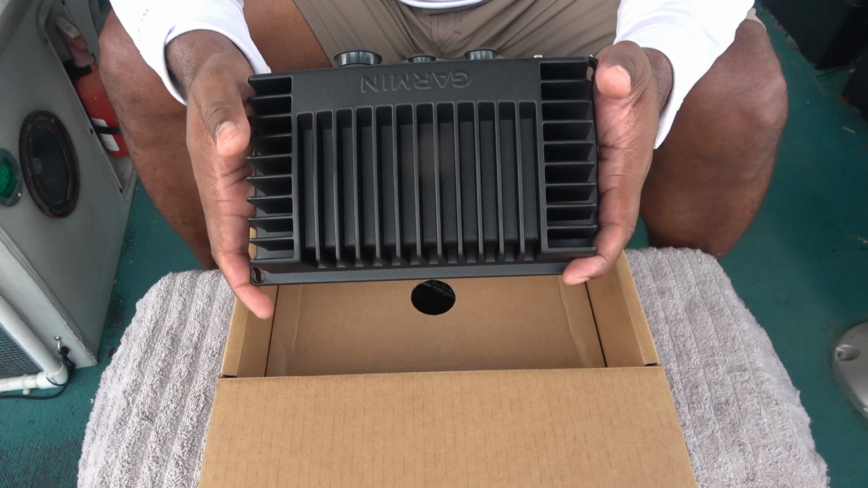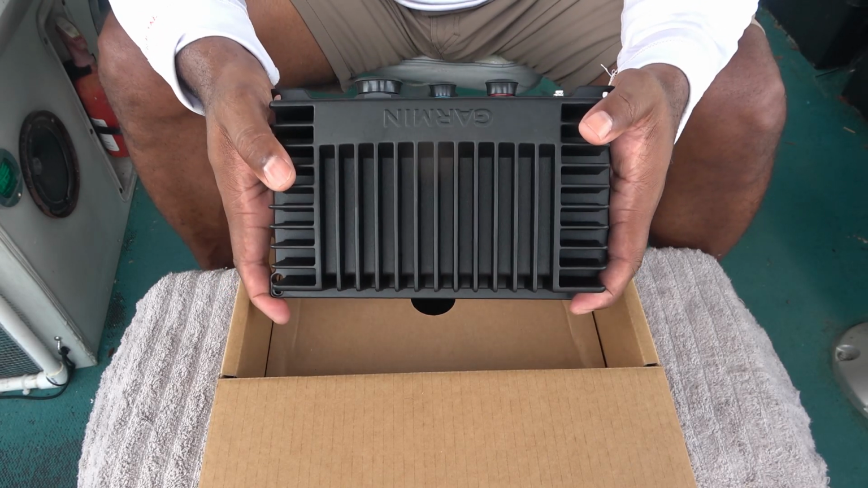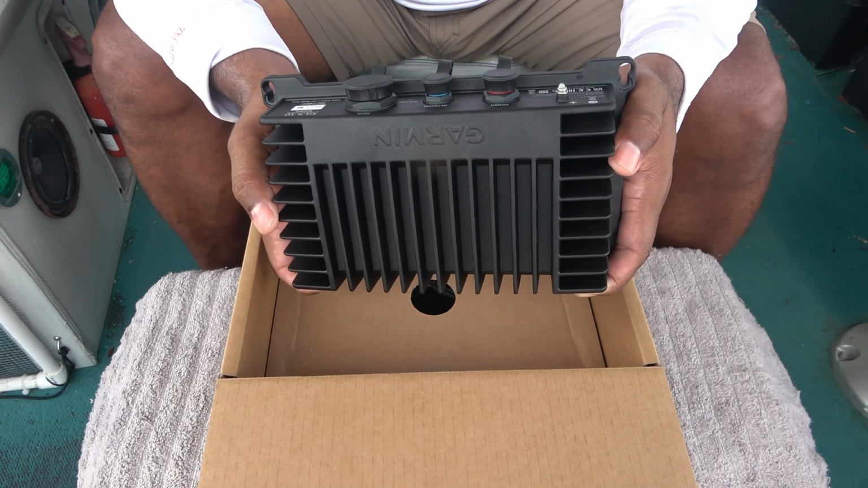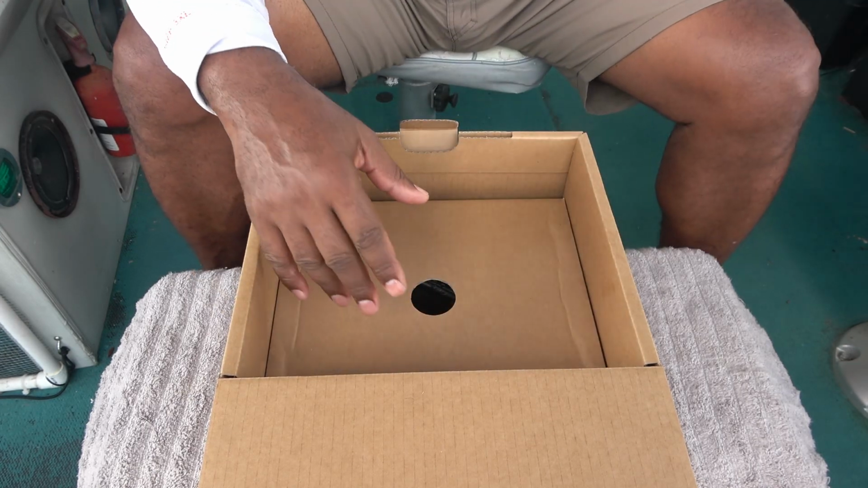But first I want to get rid of that black screen out past 40 feet. And I'm hoping this and the transducer is going to fix that right away. And who knows, it might even fix your overheating problem also. So let's go ahead and dig further down in this box.